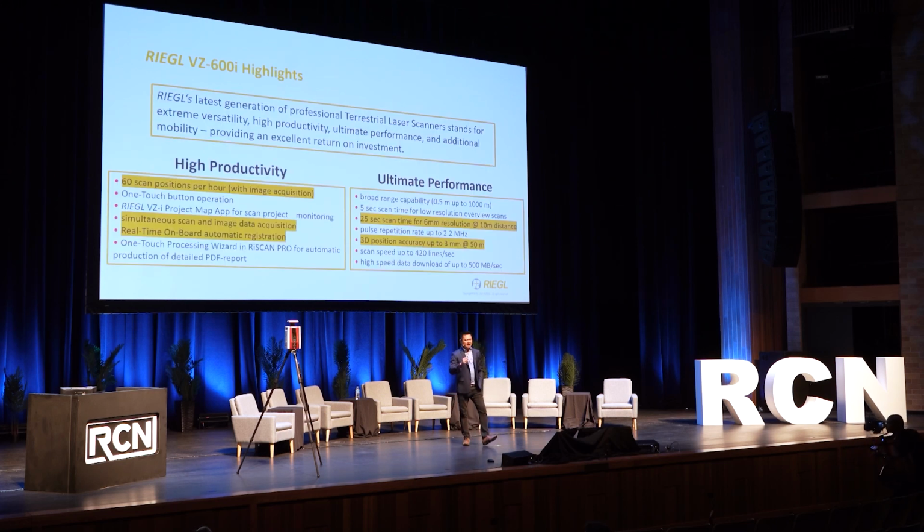Here are some highlights that I want to point out with the 600i. When I say ultimate speed, we measure these speeds by the amount of coverage and also the number of scan positions we can do in 1 hour, 1 minute, or 1 day. So we've been bench testing this system. I myself have, over the past summer, which I'll show you some real world numbers shortly here at the end of my presentation.